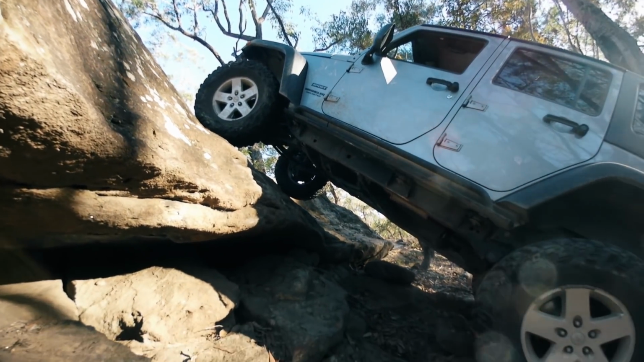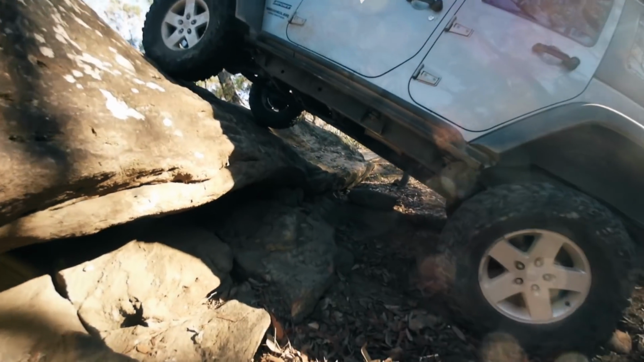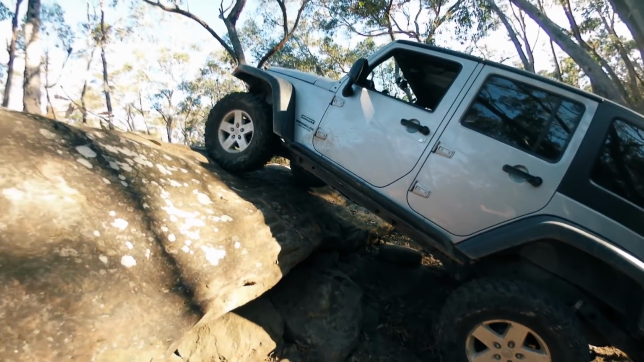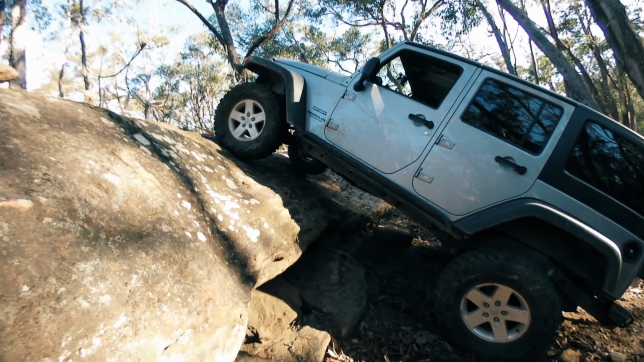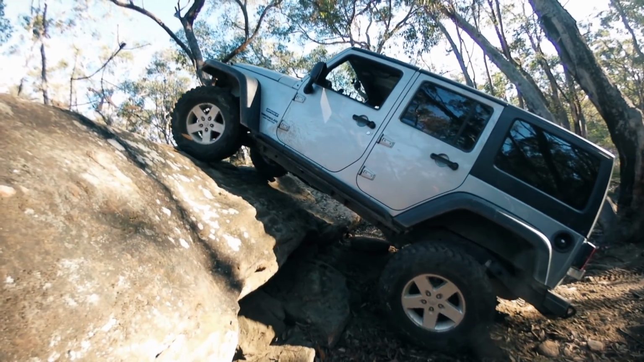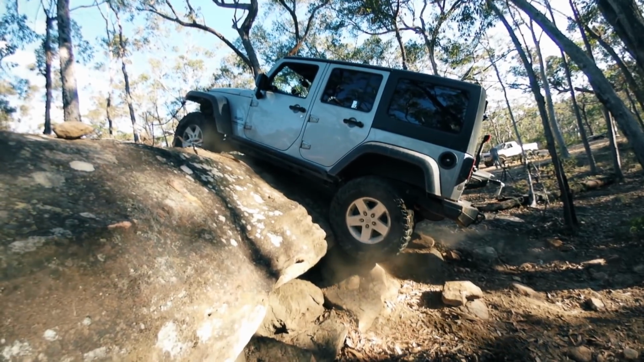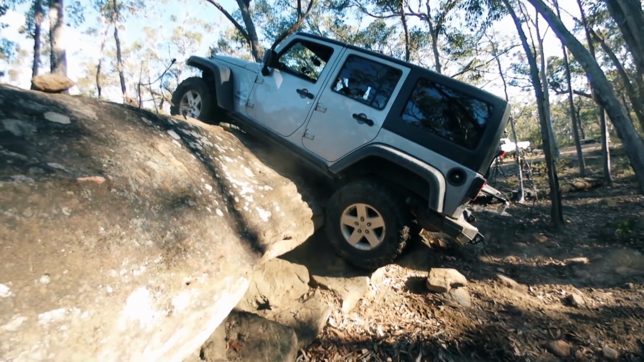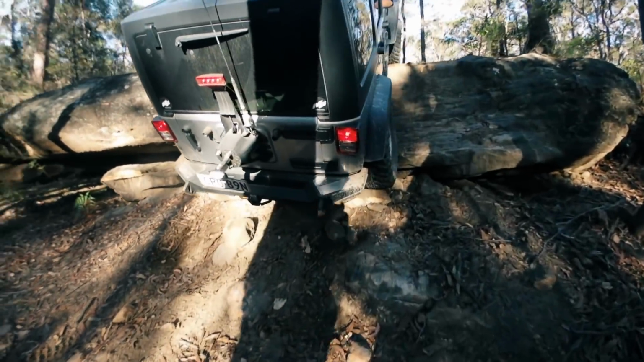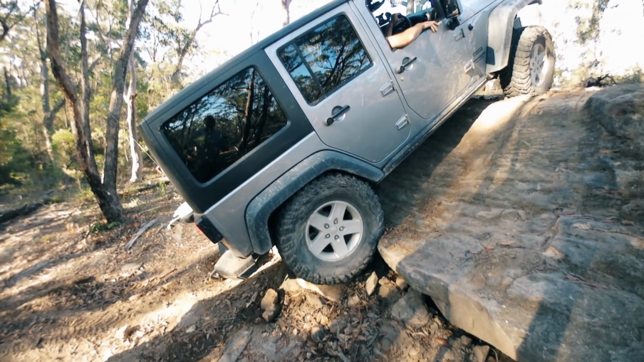Gavin, knowing his vehicle quite well, already had concerns that his ramp over angle wouldn't be sufficient, but in good spirit he gave it a crack anyway. Here you could just hear his cross member having contact with the rock. Gavin gave this line a miss for the day.